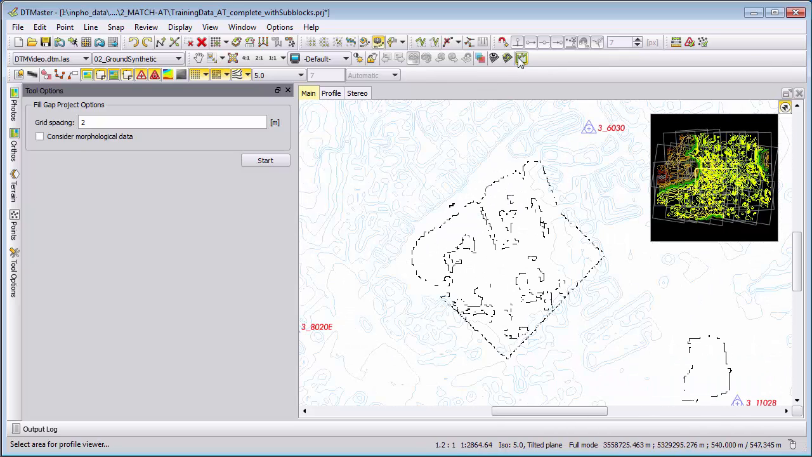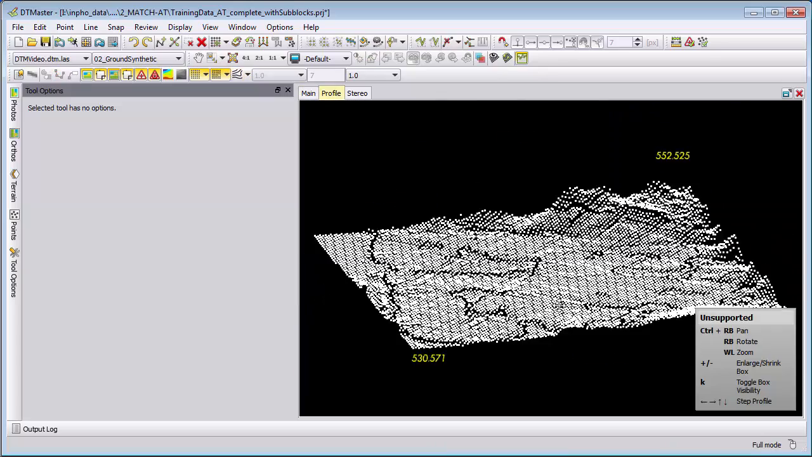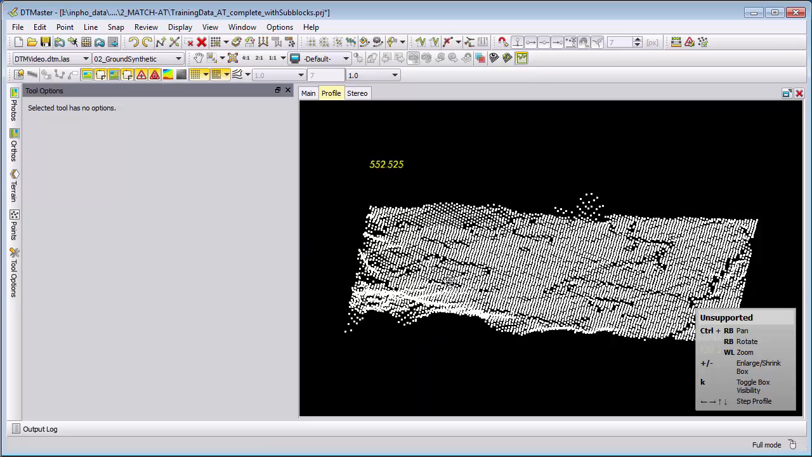And then we have only a very rough terrain model, representing the terrain part of our city.